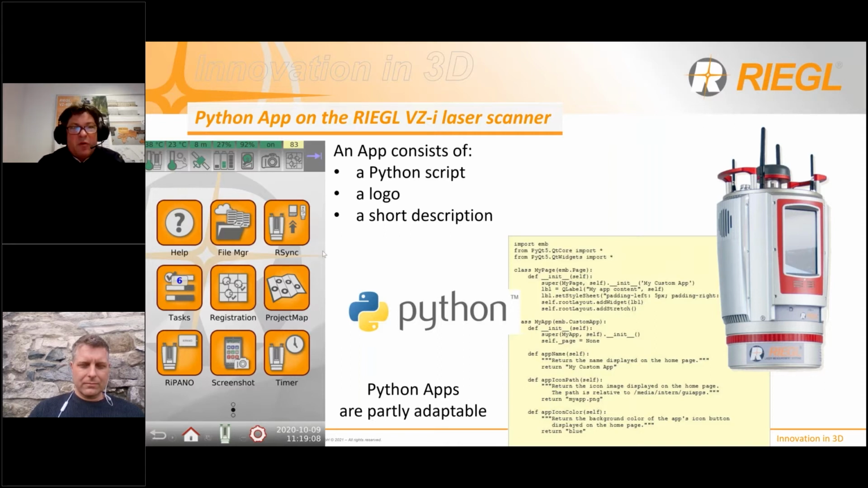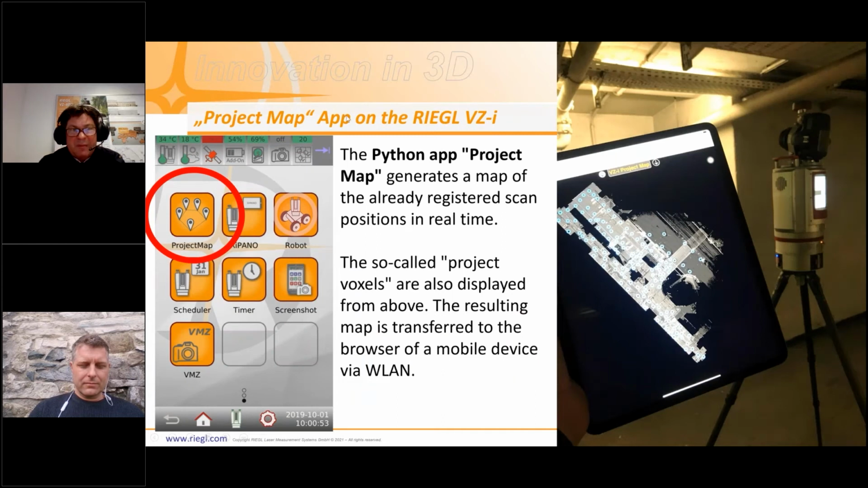One standard app is called the Project Map app. On the right side, you see the scanner in a garage without any GNSS, with low light conditions. And you see, while scanning, you can see the top view of the garage, and all the blue dots indicate the scan positions. What we are doing here is we show you the so-called project voxel. So the voxel data set is growing with each single scan position.